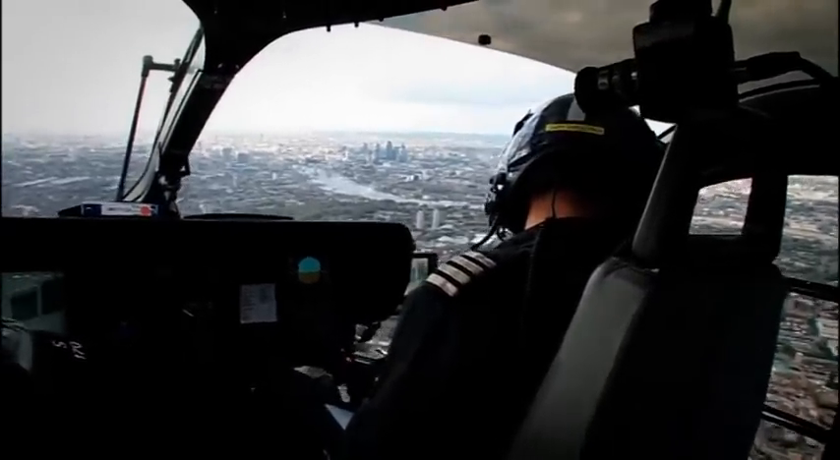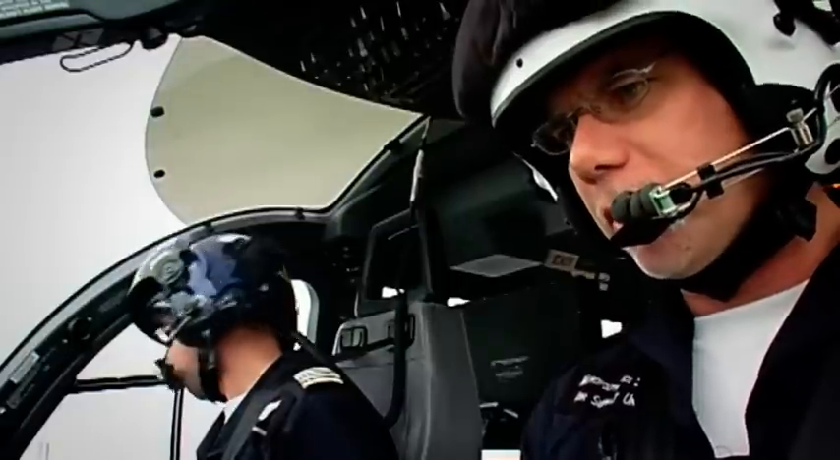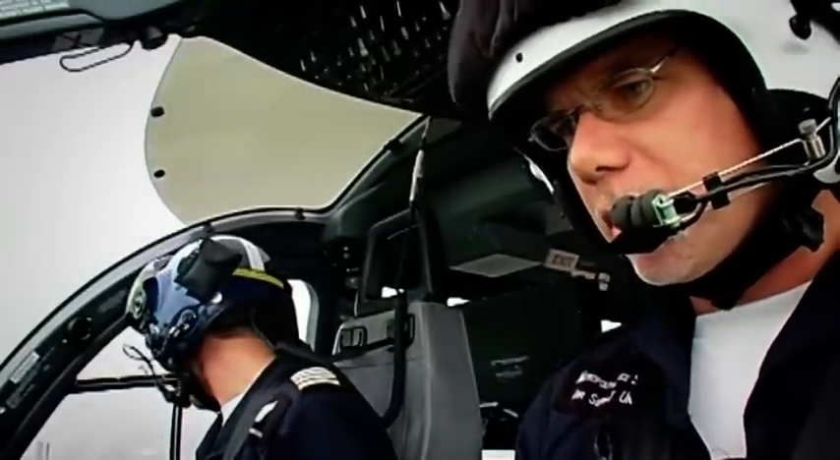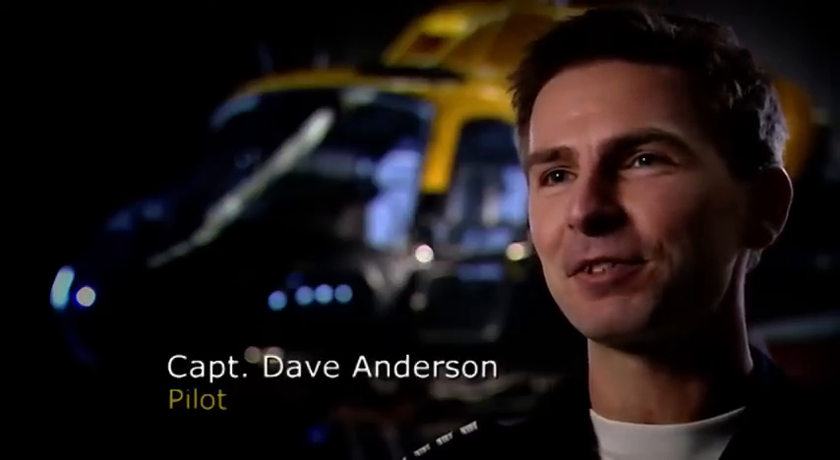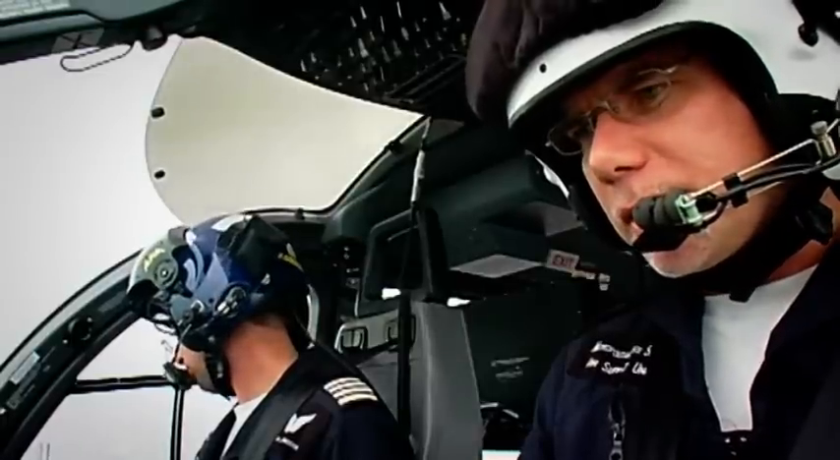For the captain of India 99, this is an important job. It's the first time he's had to follow terrors on bikes. Very exciting moment. I've done all that training in the new helicopter, and this was my very first job, so adrenaline was running, and I didn't want to mess it up.